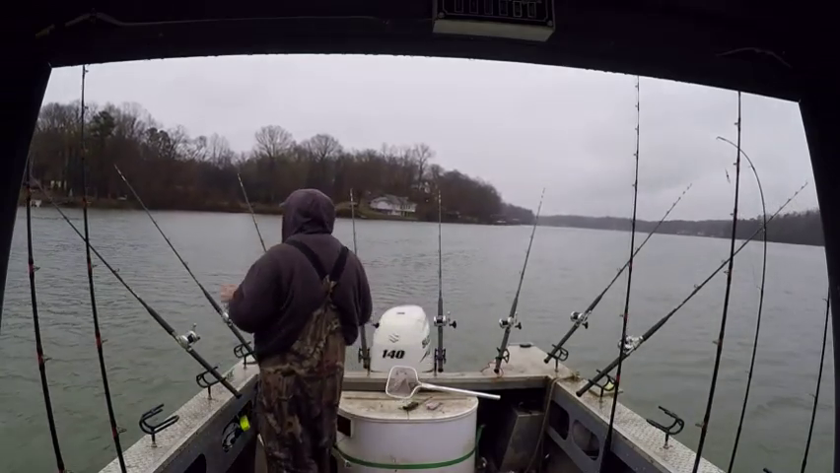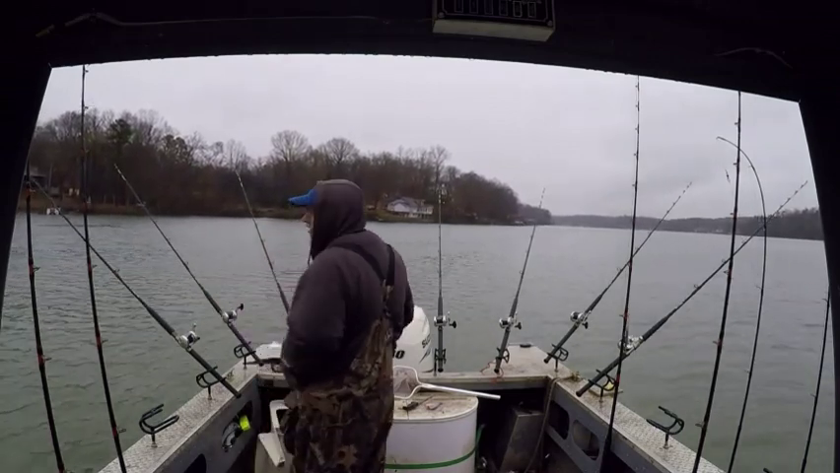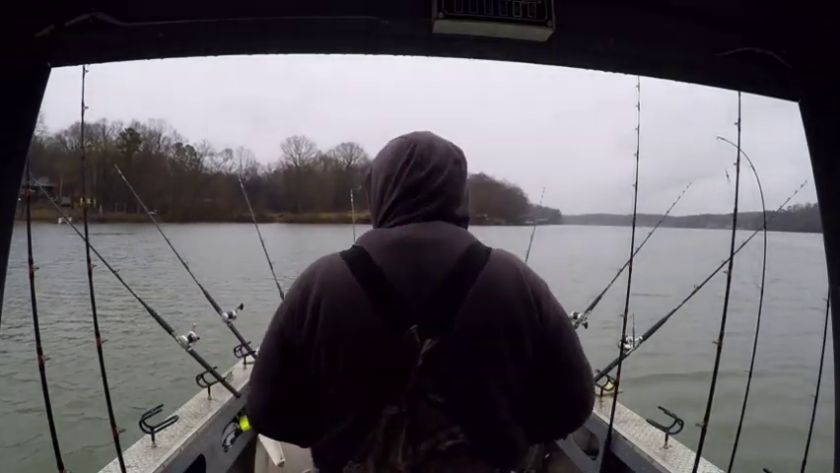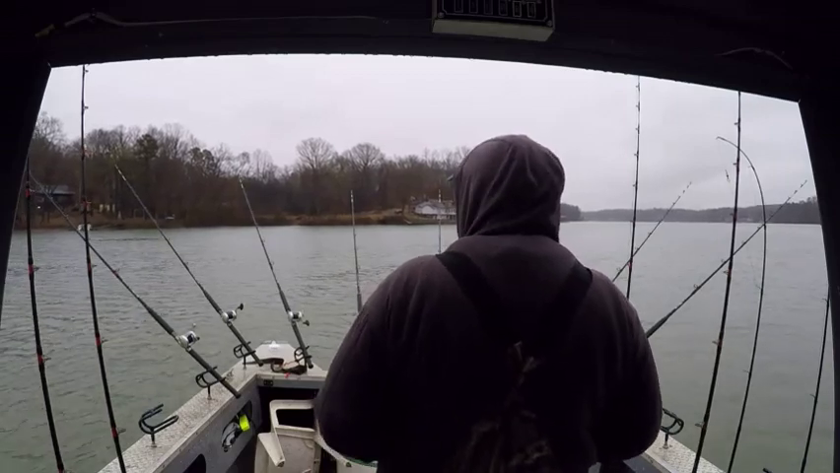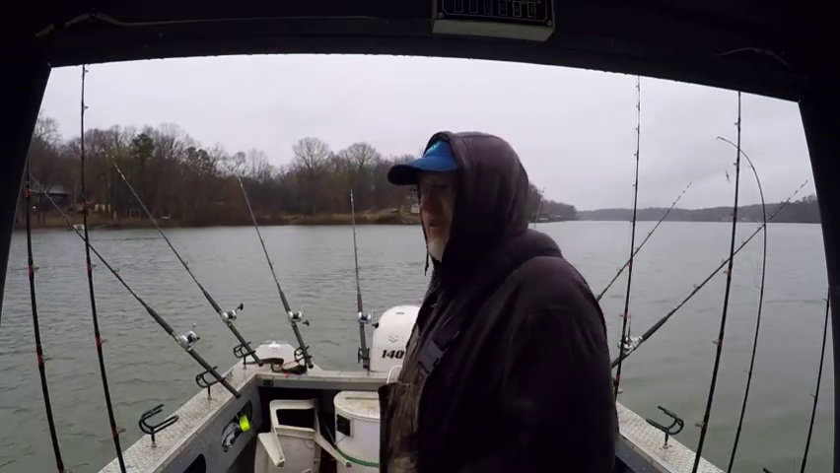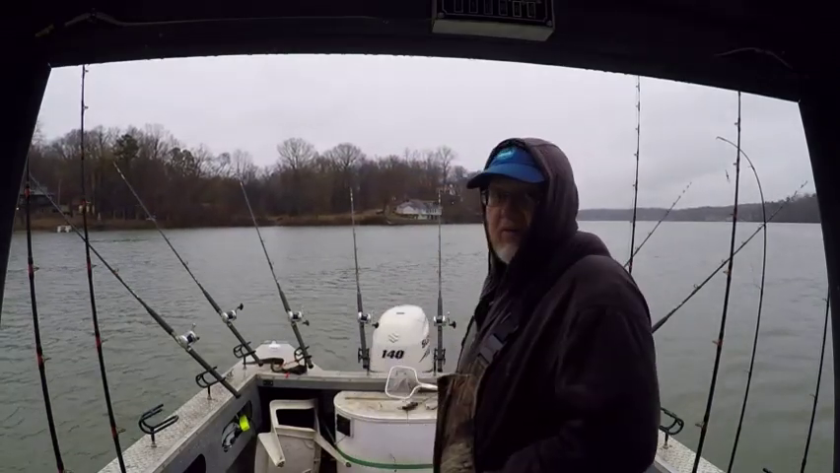That looks good. Oh, that's tough. That looked like a good pull down there for a minute. Thought I was gonna get another one while I was talking to y'all. I think the problem is now the fish I'm marking here are just all small fish, but again, we got to go fishing.